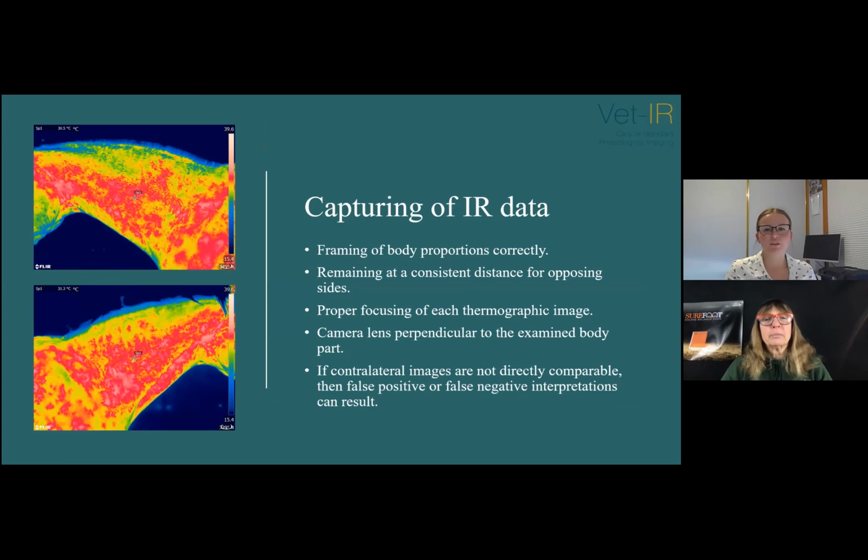So I'll go through the collection process, so the capturing of the images. It's important that each body part is framed correctly in each image, remaining at a consistent distance for opposing sides, so left and right, ensuring images are properly focused and that the camera lens remains perpendicular to the body part that's being examined. So if contralateral images are not directly comparable, then false positive or false negative interpretation can result.